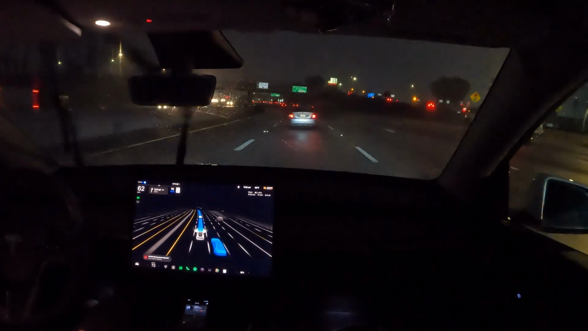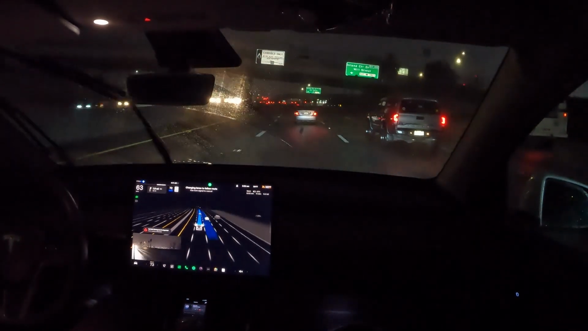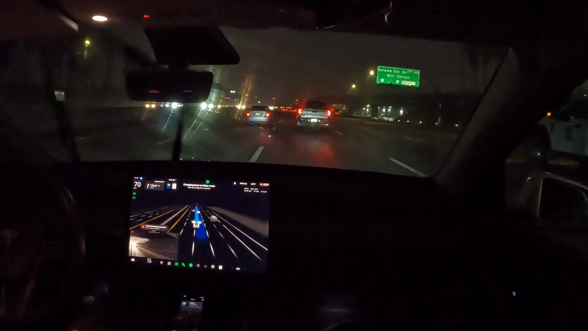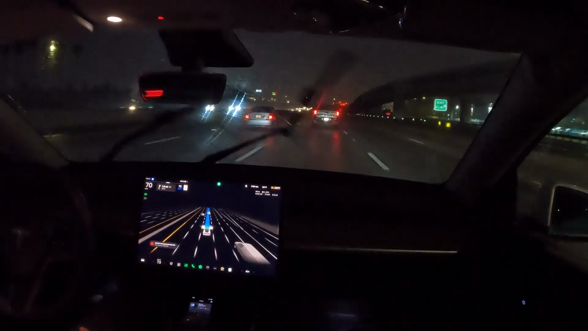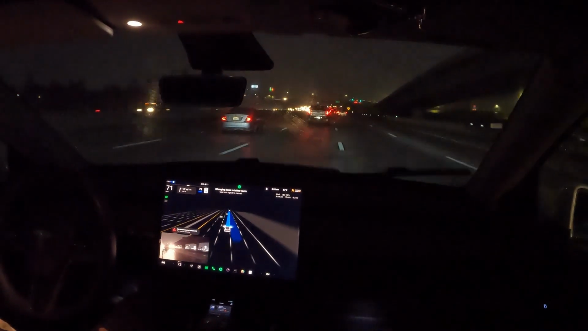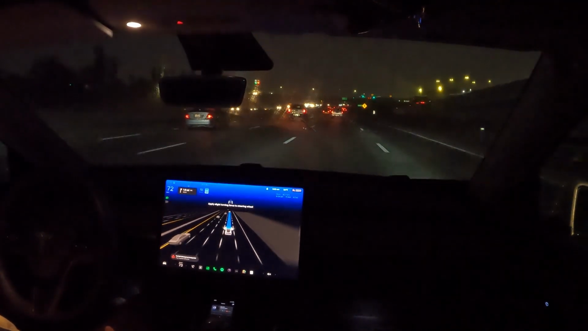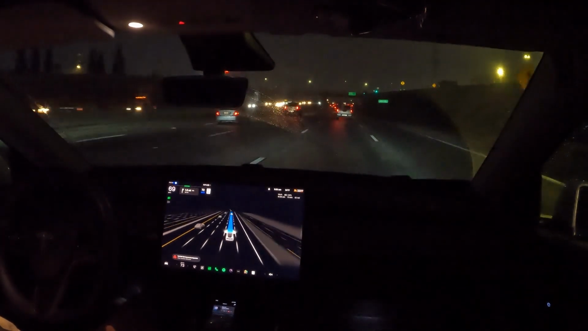There's a car coming on my right, so I do, yep, there you go, we're about to switch lanes. Perfect. There we go, we're switching lanes again. Not a problem for FSD now.